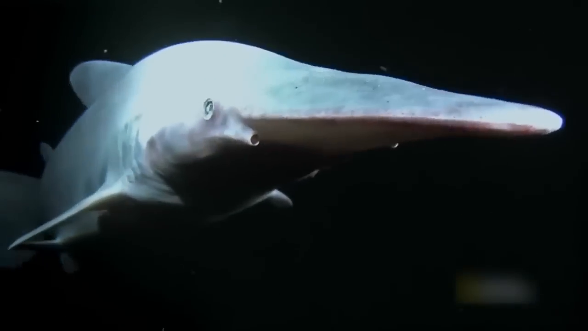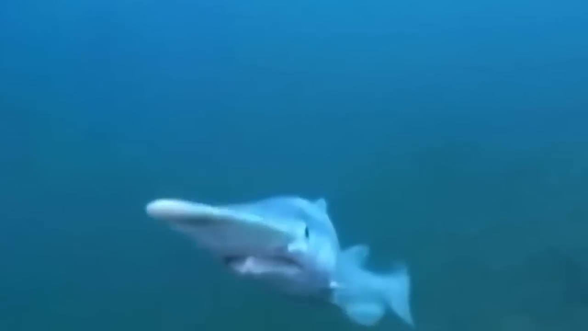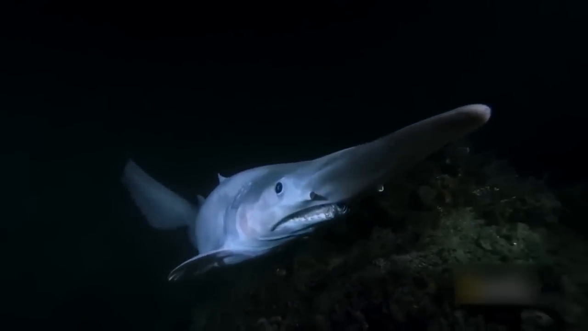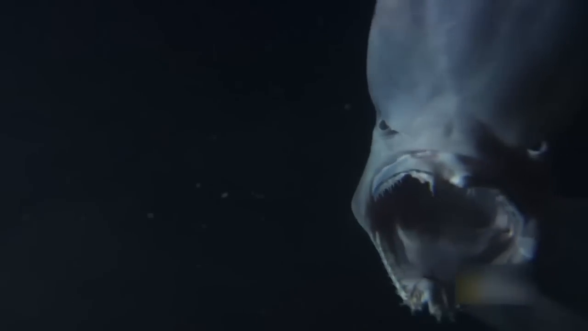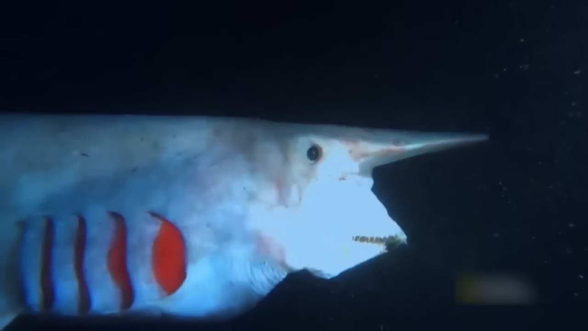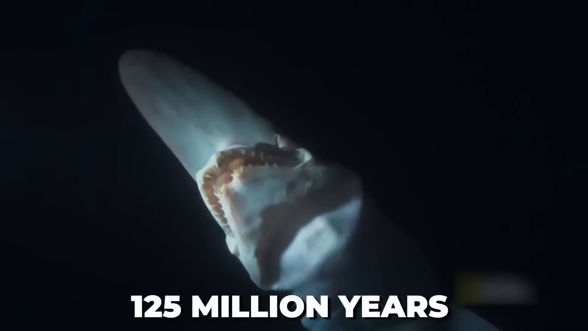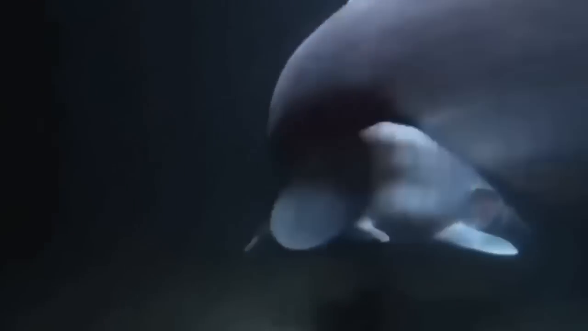The goblin shark, described as a living fossil, was discovered for the first time in 2000, measuring about 12 feet long and submerged at a depth of 3,600 feet. It is a very rare species that can only be found in the deep, black waters, and in my opinion, just looking at them shows how ancient and frightening they are. According to legend, the goblin shark has been there for 125 million years, hunting and hiding in deep waters where no one has ever been able to find them.